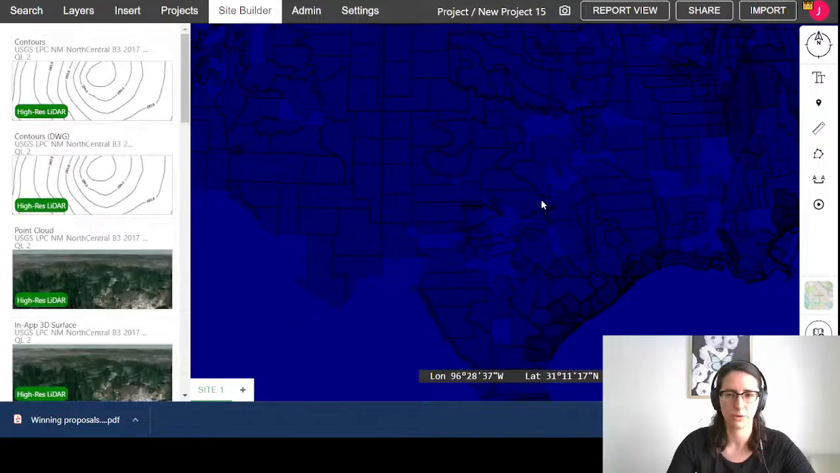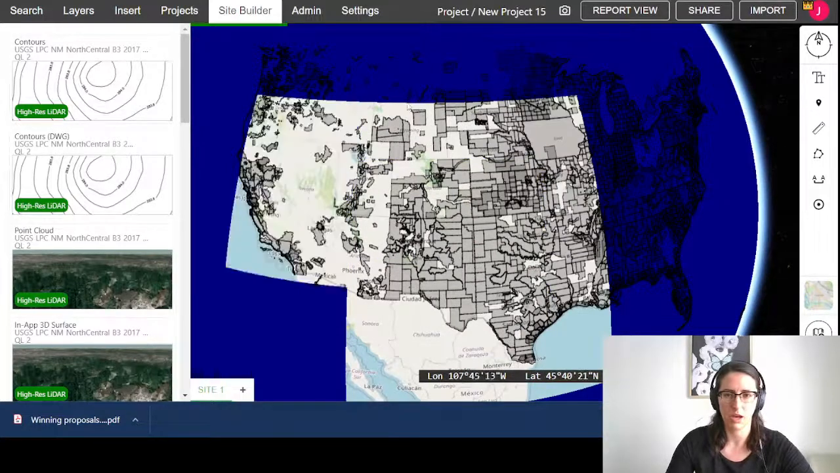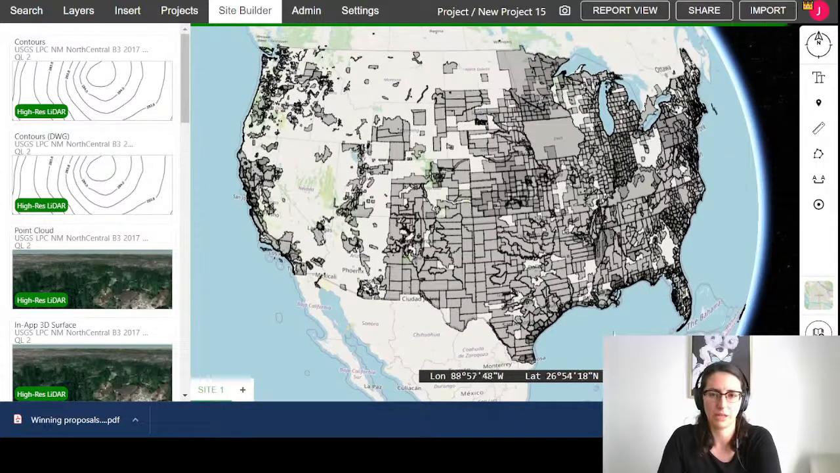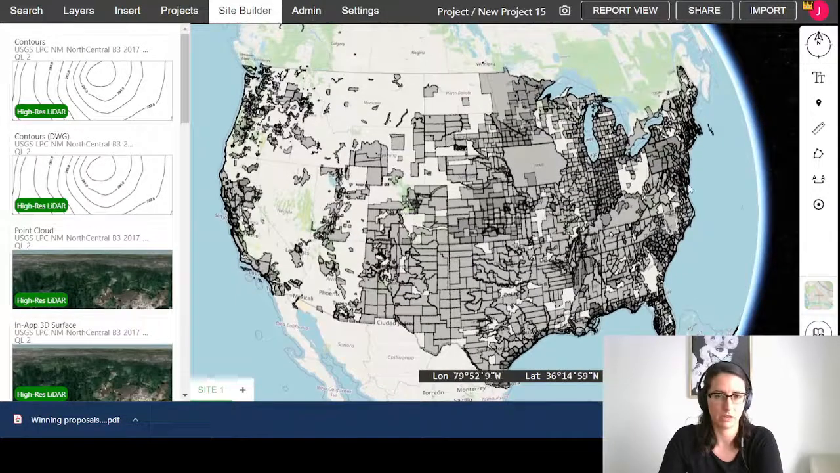So we sort of talked about the USGS making LiDAR data available cross-country by 2023. This is where we sit right now. So as I mentioned, they're working their way east to west.